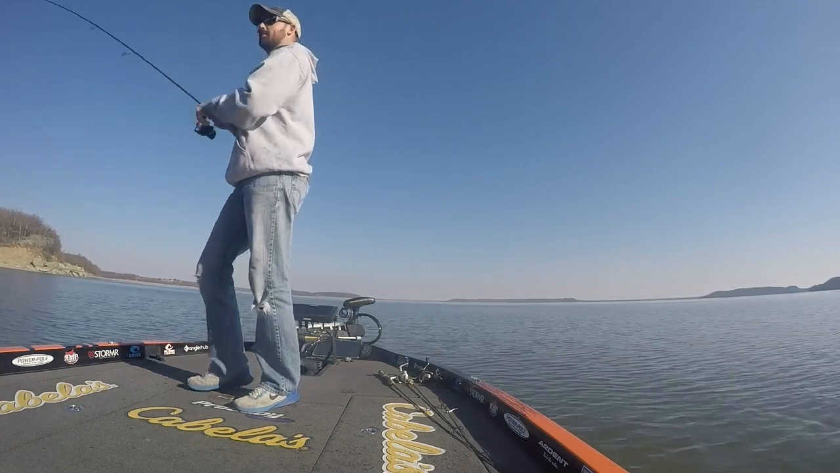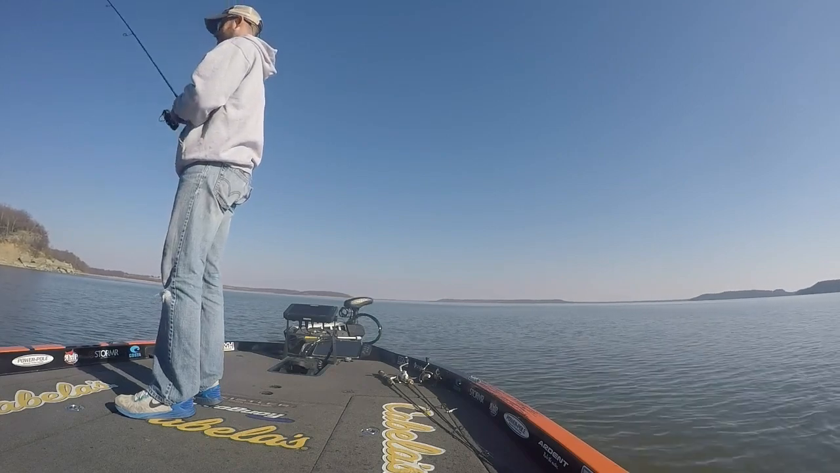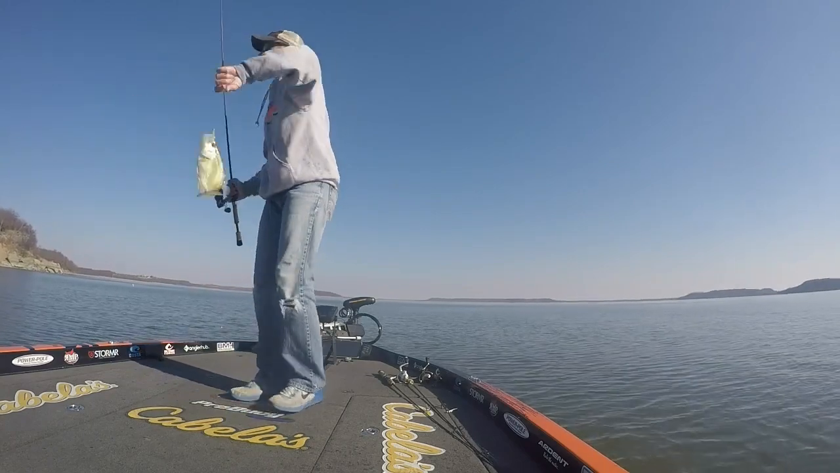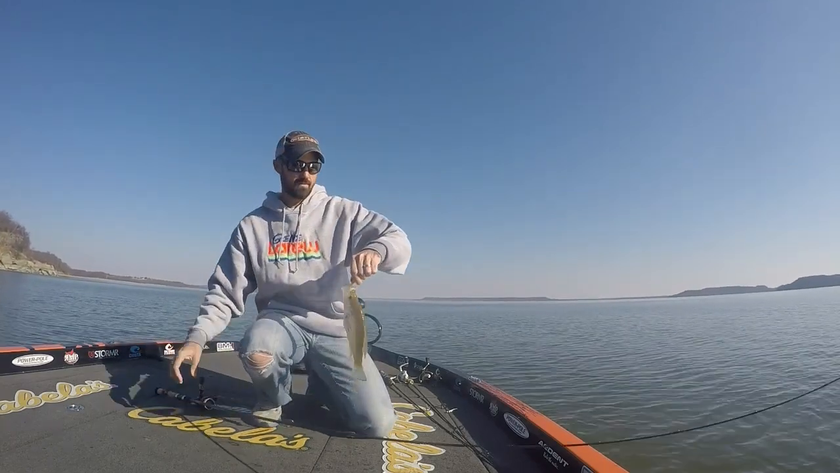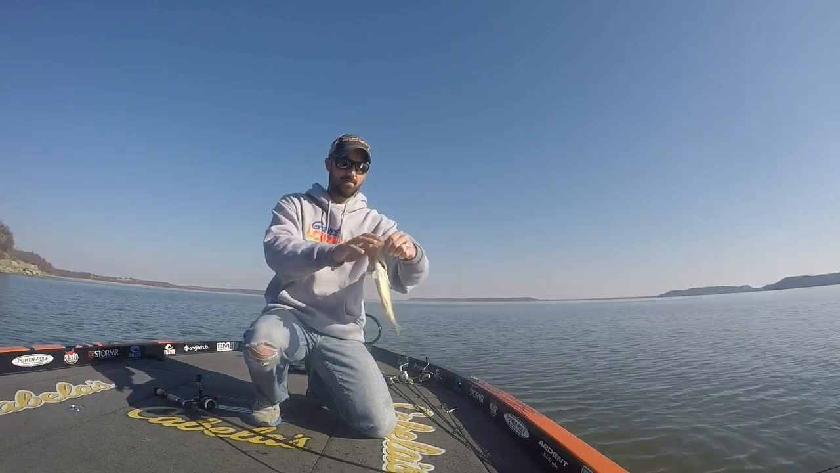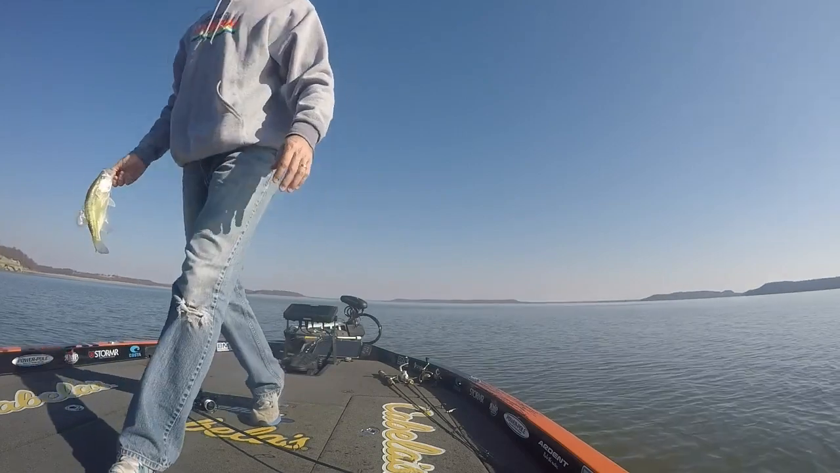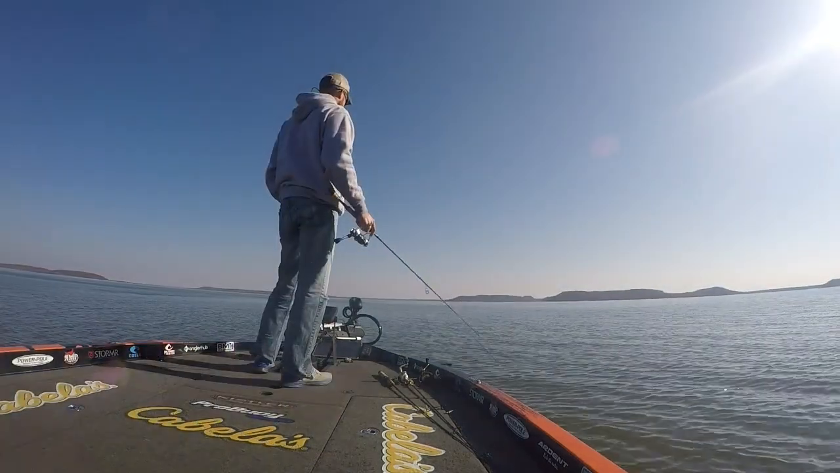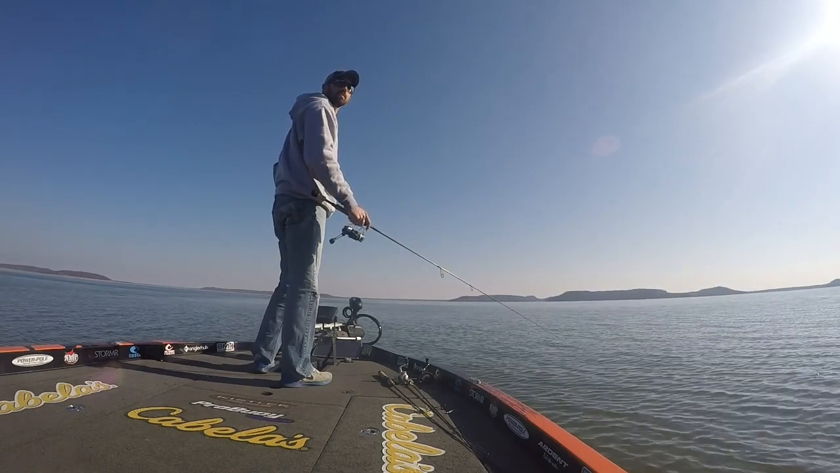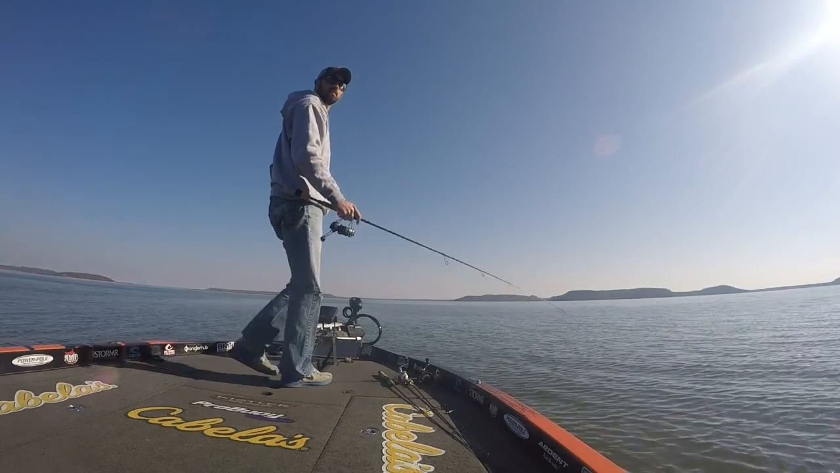The jig won't even sink. Ooh, well, I was in that tree for a minute. See, we rigged that one sideways. Let it tumble down there. Another load of fish down there biting my bait over and over. There you go. That's a good one. And a sand bass. That's a big one, whatever it is.